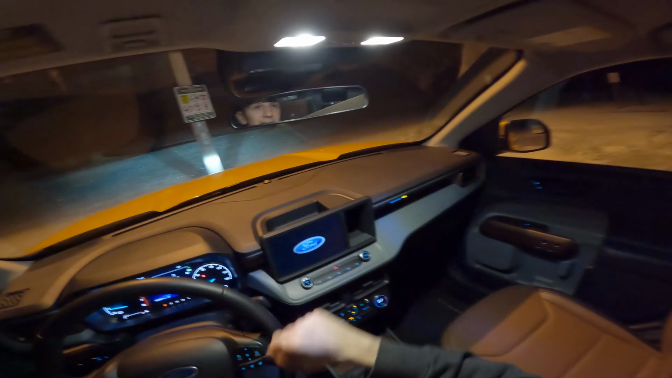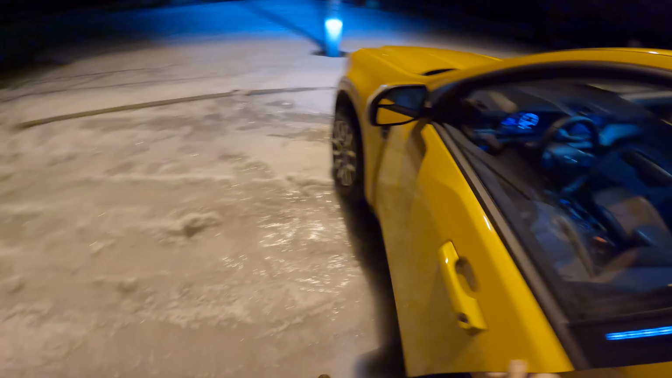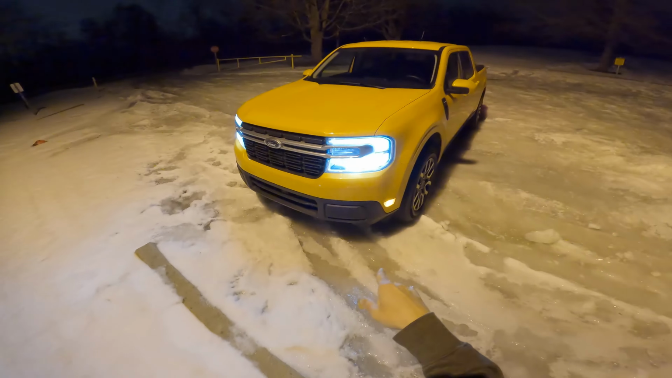Anyhow, 2022 Ford Maverick Lariat. Let's take a look at the exterior. It's a little icy, we gotta be careful. For all my Canadian viewers, thank you for honking. I hate that. Ford really stopped doing that. This is a US spec vehicle actually.